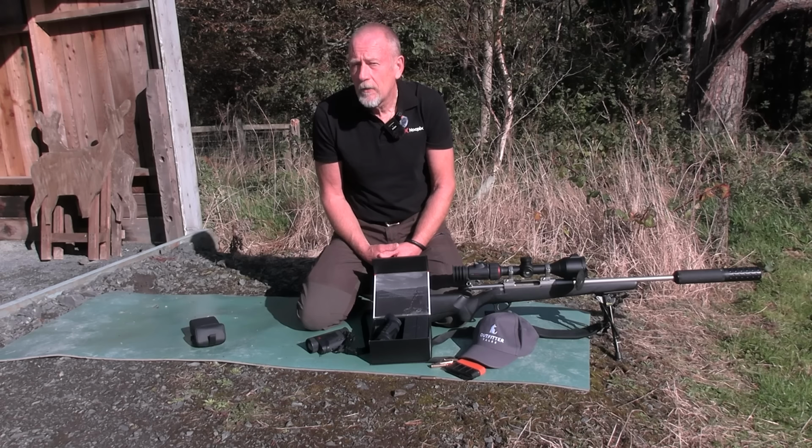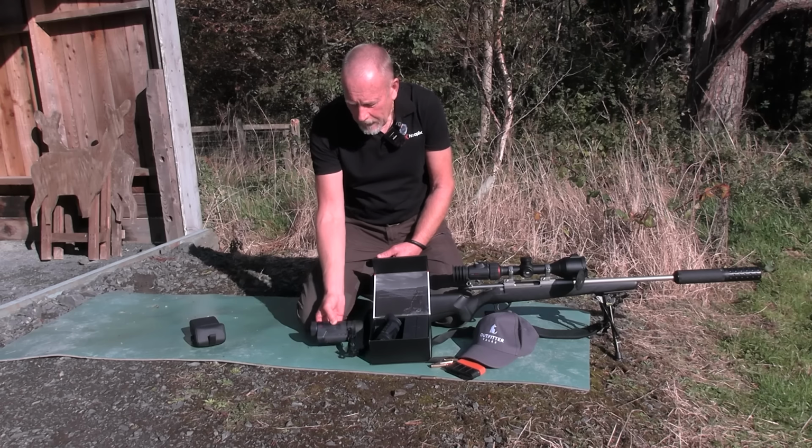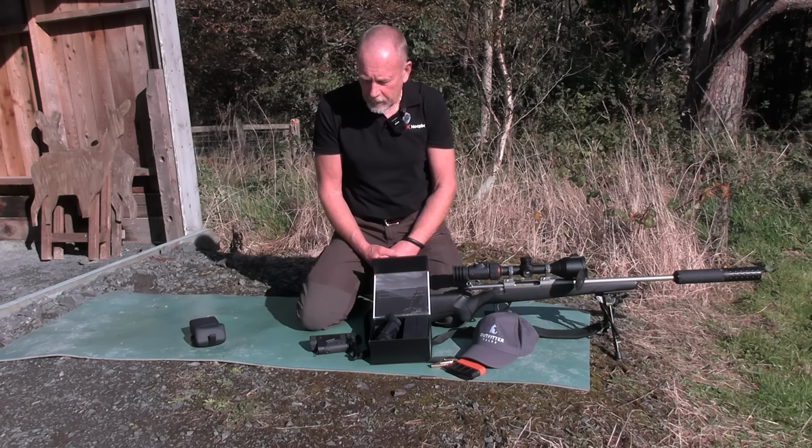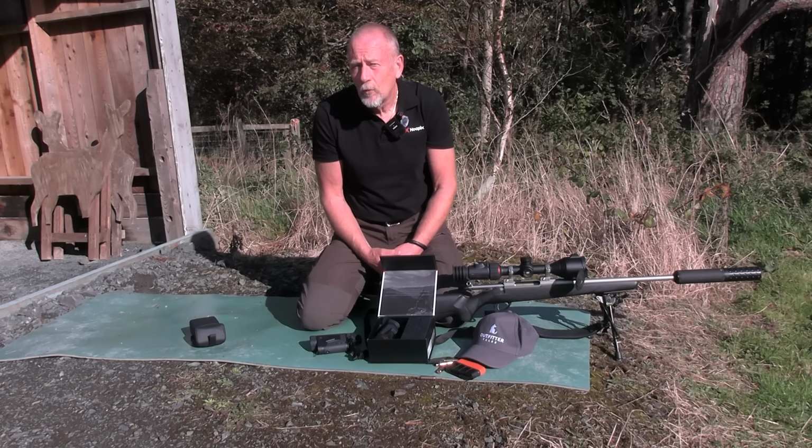So good investment, and not going to break the bank either. It punches far above its weight. Everything that I need in a thermal with me in the field when I'm yomping across the hills is right there. So worth a look.